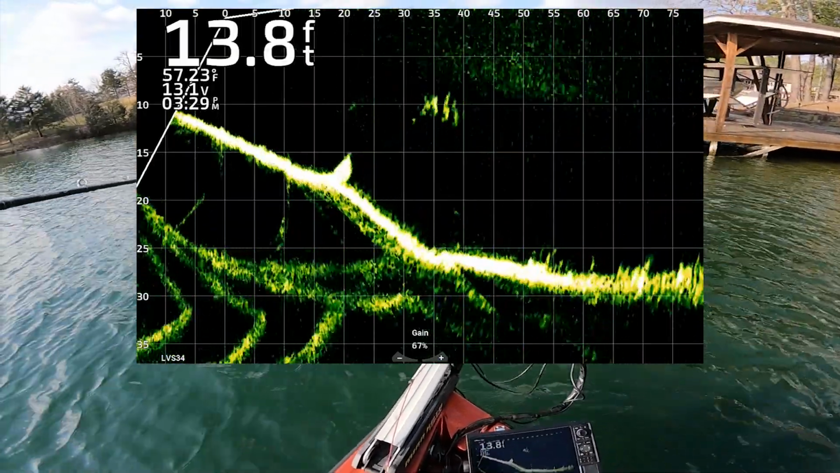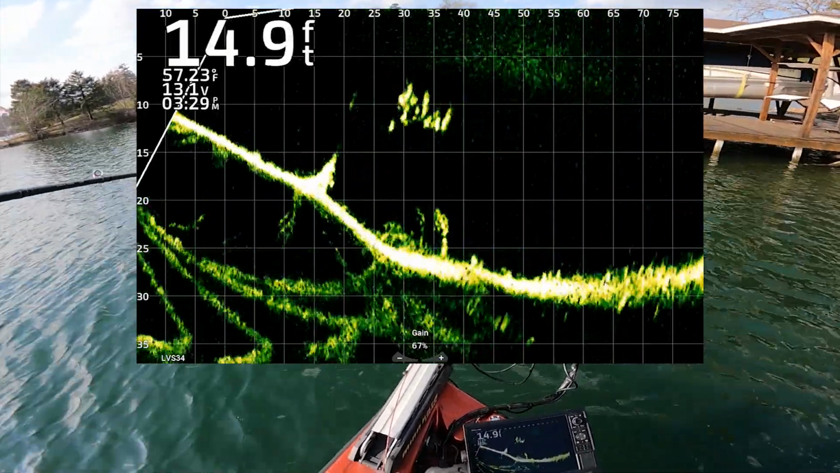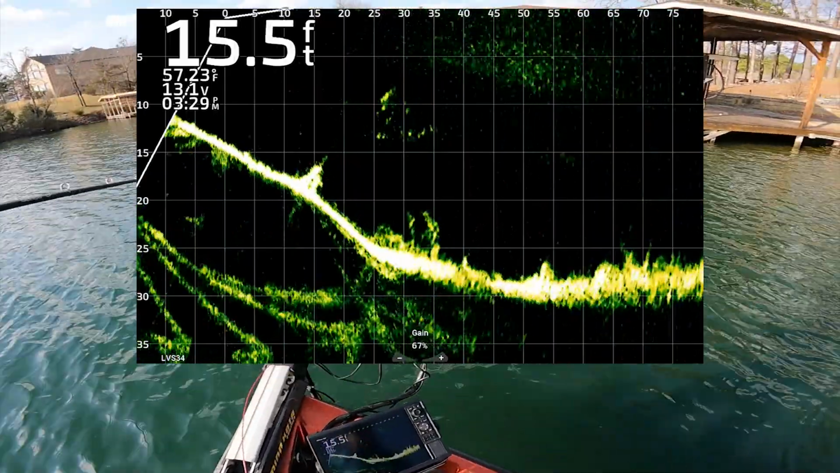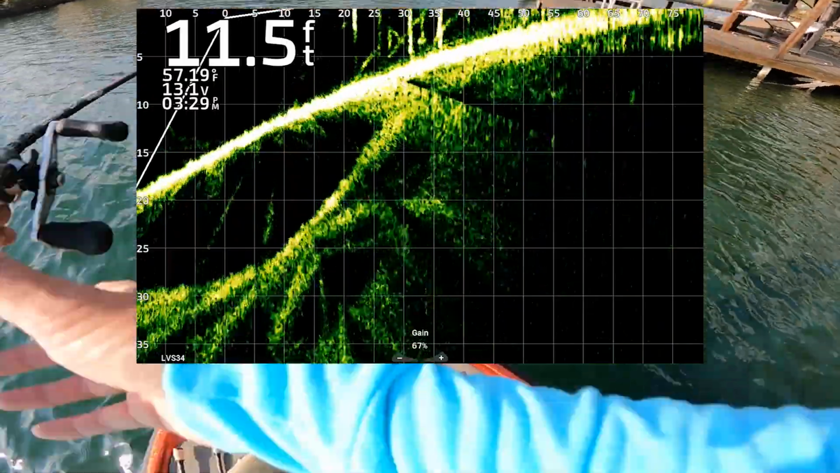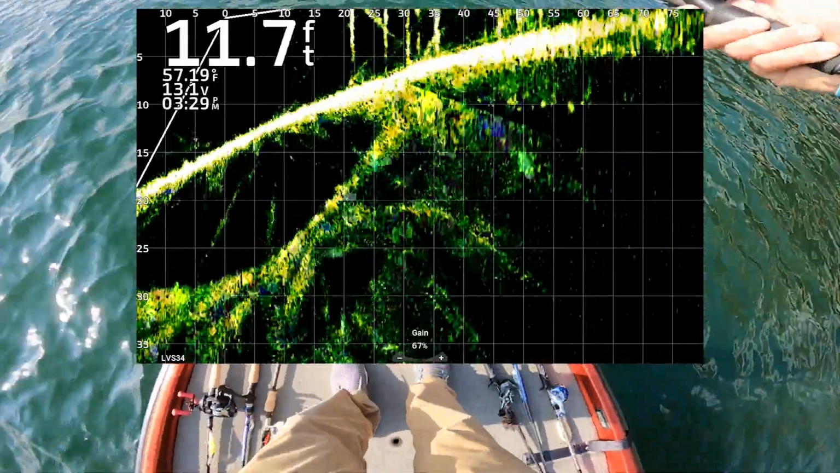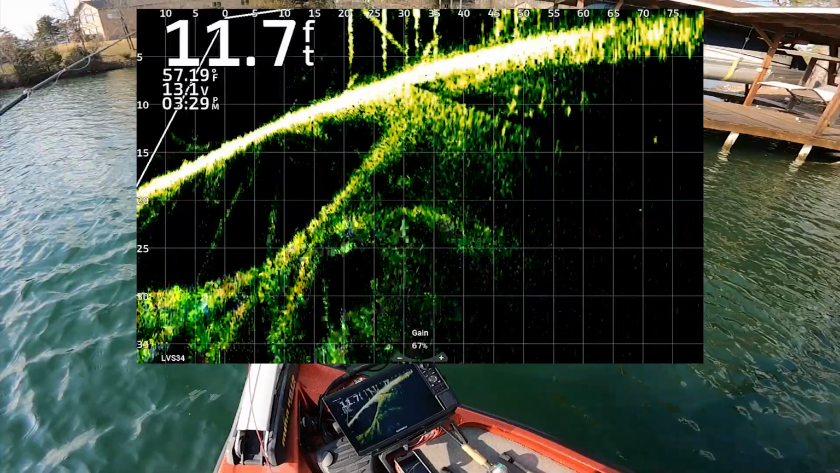Ooh, crappie. There's some crappie, guys. I wish I had my crappie stuff. I've seen a lot of crappie today. But look, there's the dock. This isn't a flatter dock. There looks like there's one up under there, and then it becomes a game of trying to get that fish out.